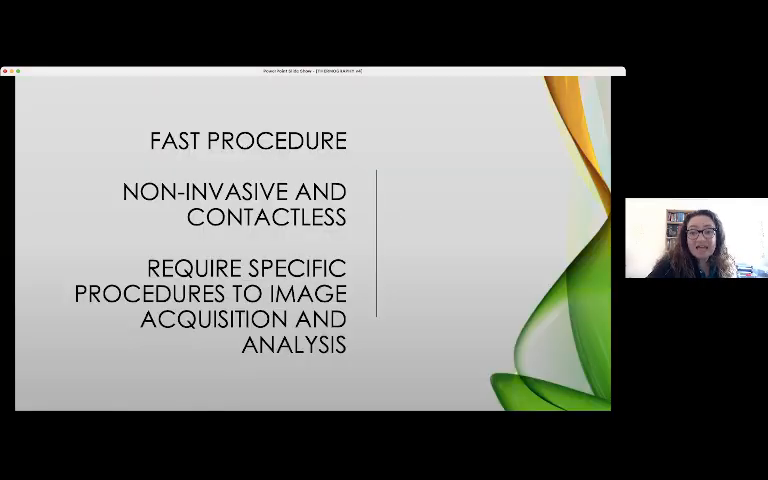It's a really fast procedure, non-invasive and contactless. This is very good for evaluating a patient without contact, but it requires specific procedures, even for image acquisition and analysis of these images.